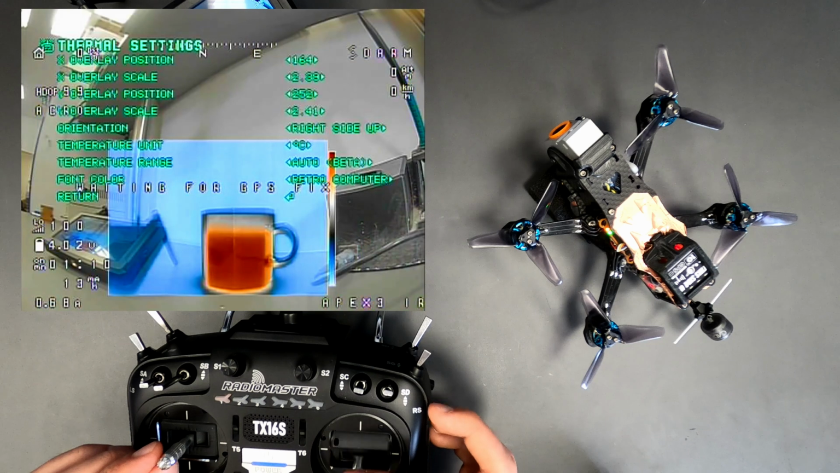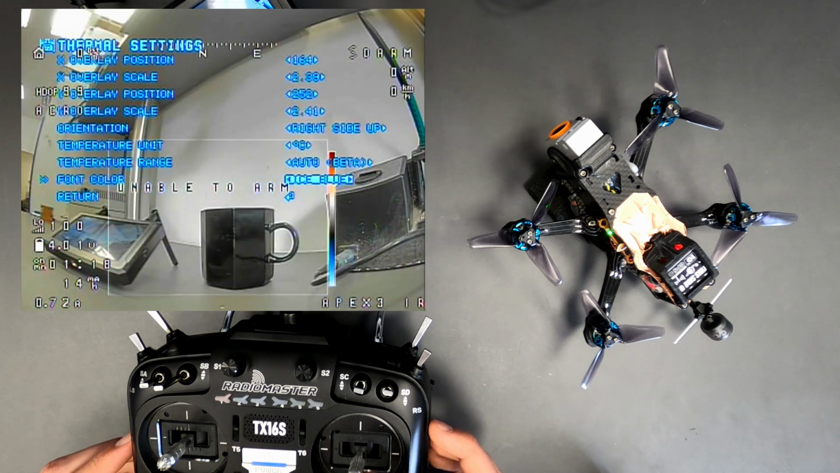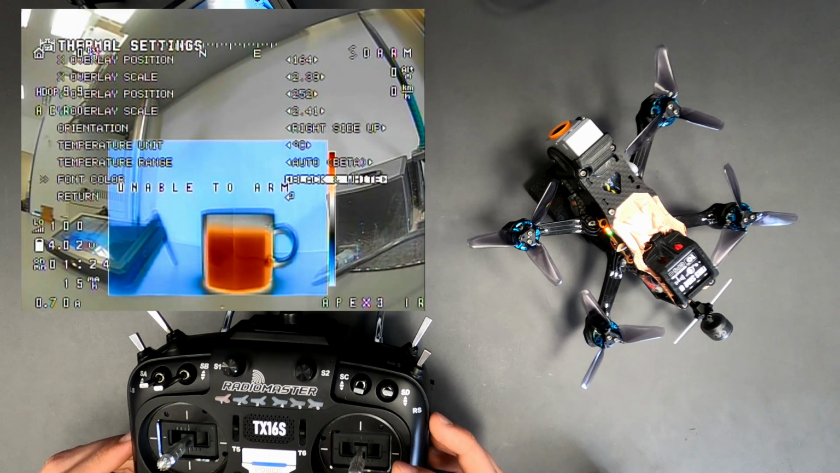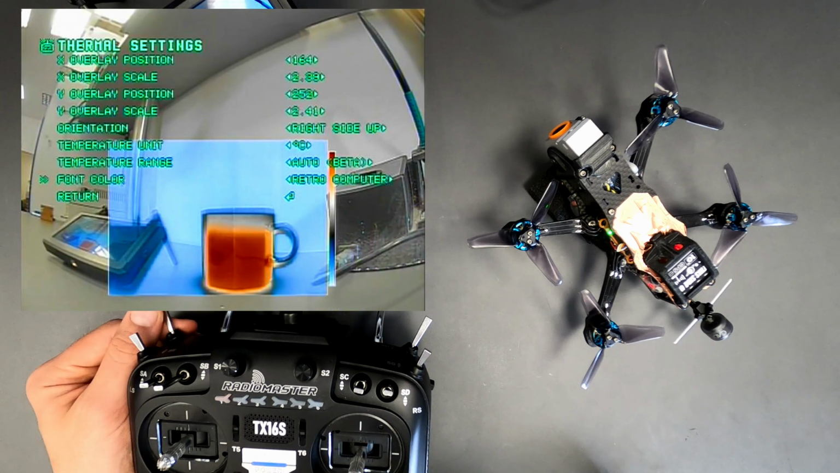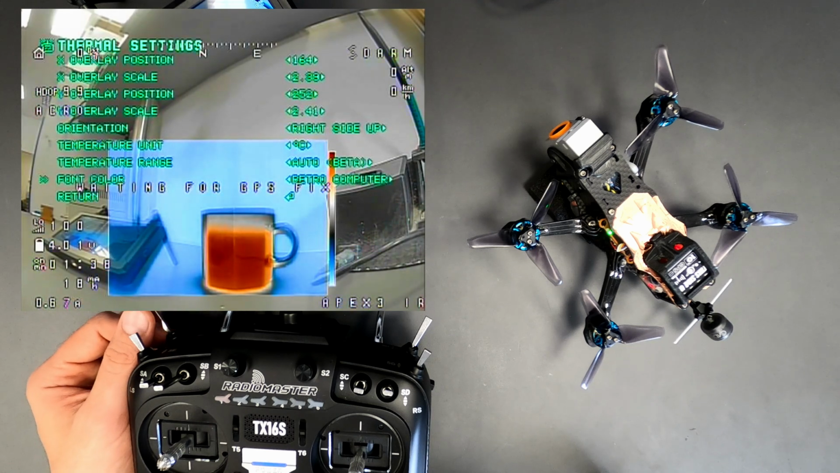Go into thermal settings. To make the thermal OSD stand out better, you can choose between different colors. By default, retro computer is active, but there are also jungle green, ice blue, fiery red, and of course, the classic black and white available. Now the text differs better. For the next sections, I will turn off the OSD of the flight controller.